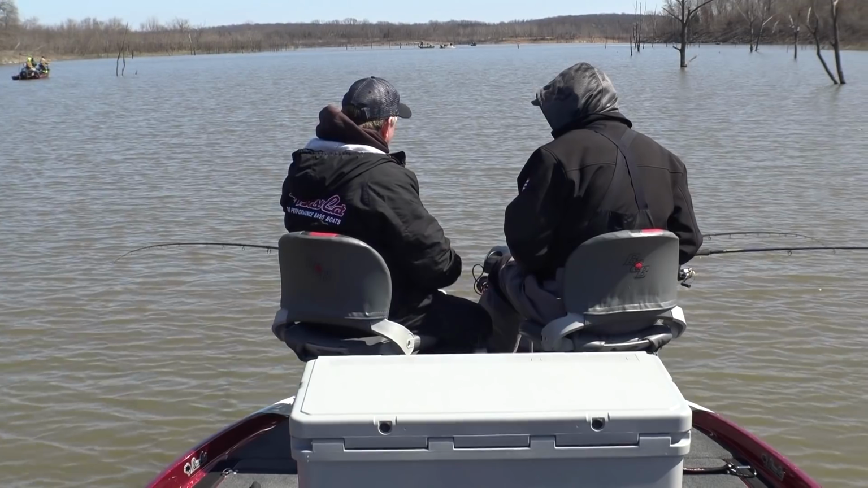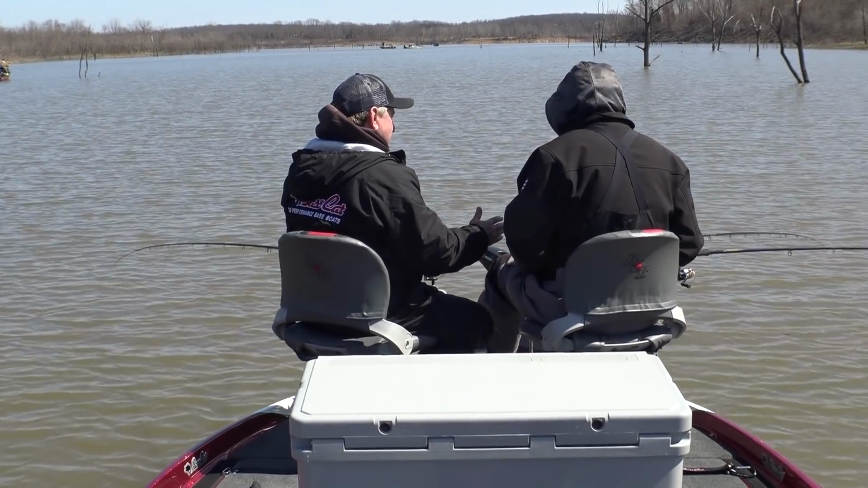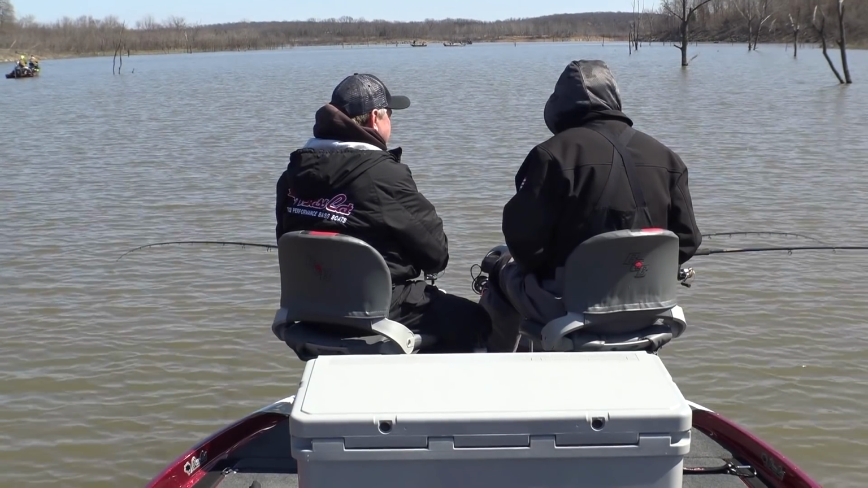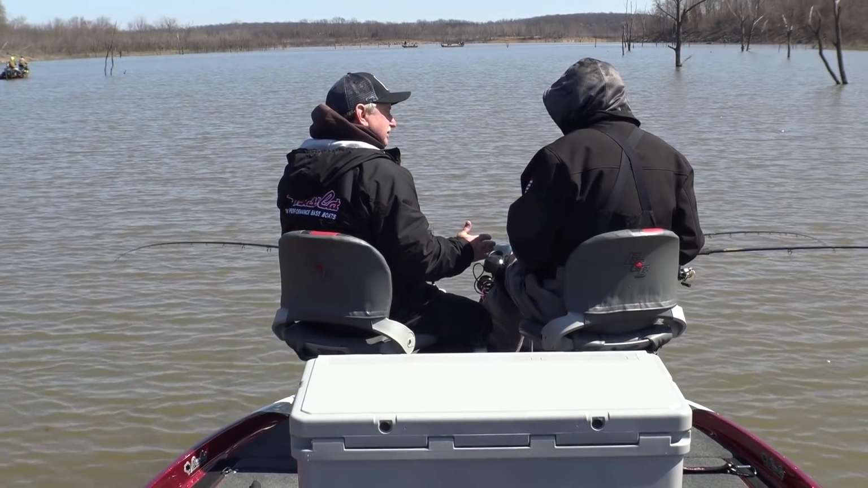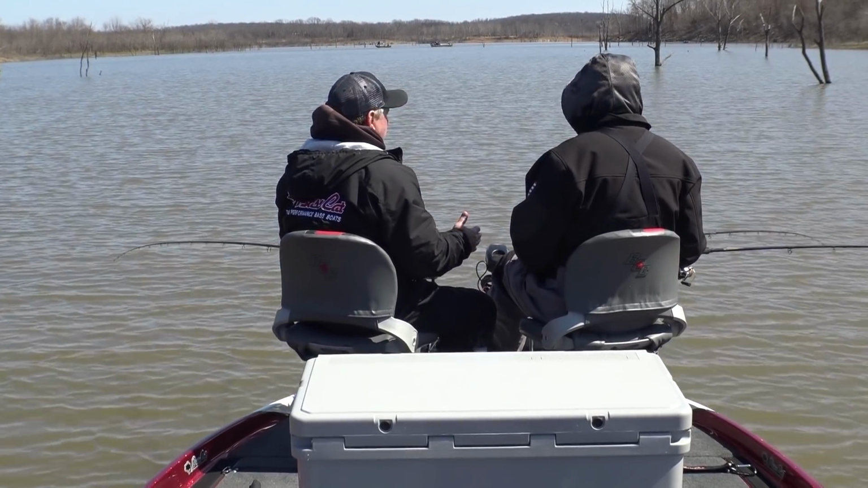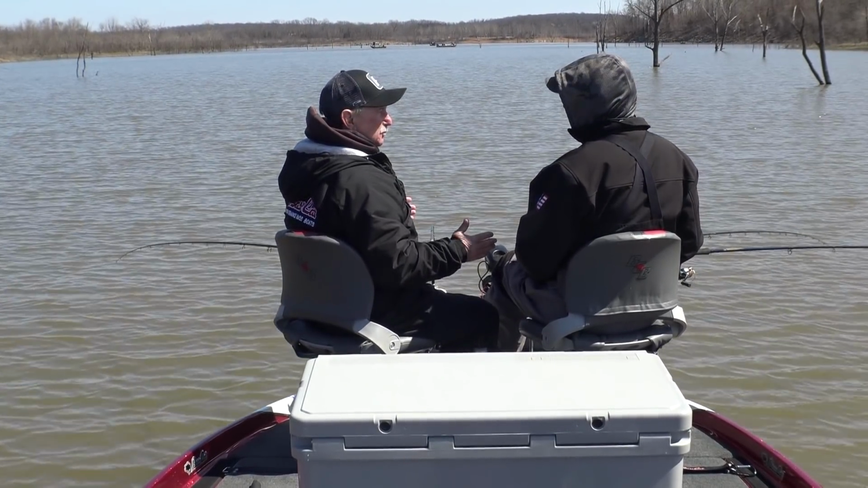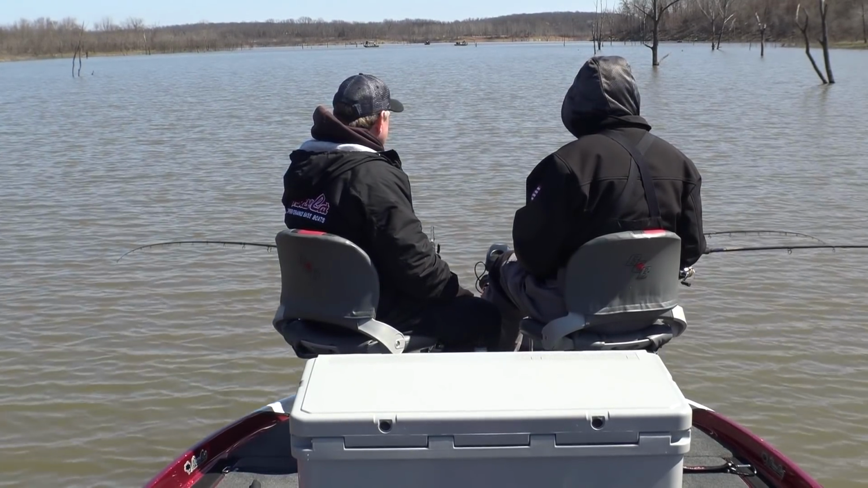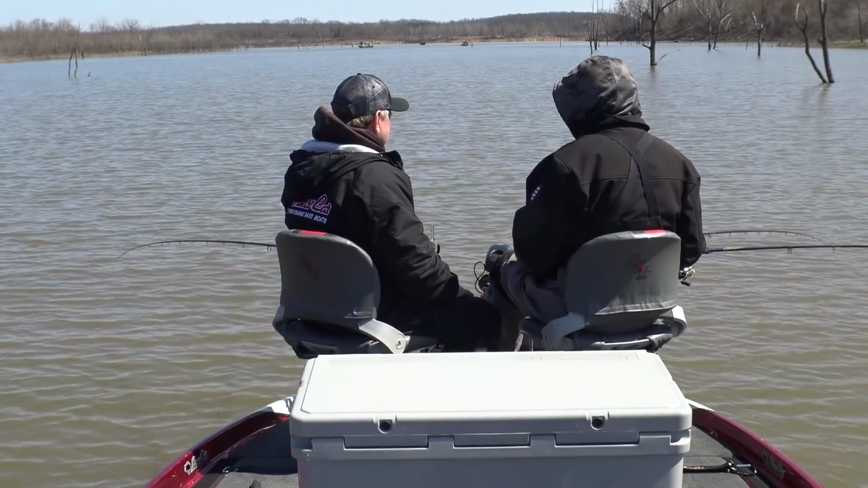If you had a set of Captain Coleman tips and a set of the trolling rods, you essentially have two full sets of rods. You can intermingle. If you want to run a 1 ounce or 1.5 ounce weight, the Pro Staff trolling rod's perfect for that. You can run up to a 2 ounce weight with them pretty easy.